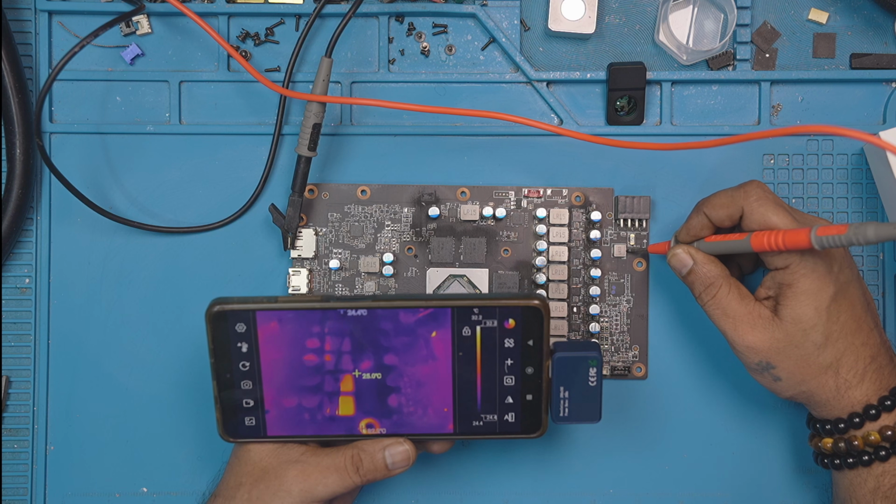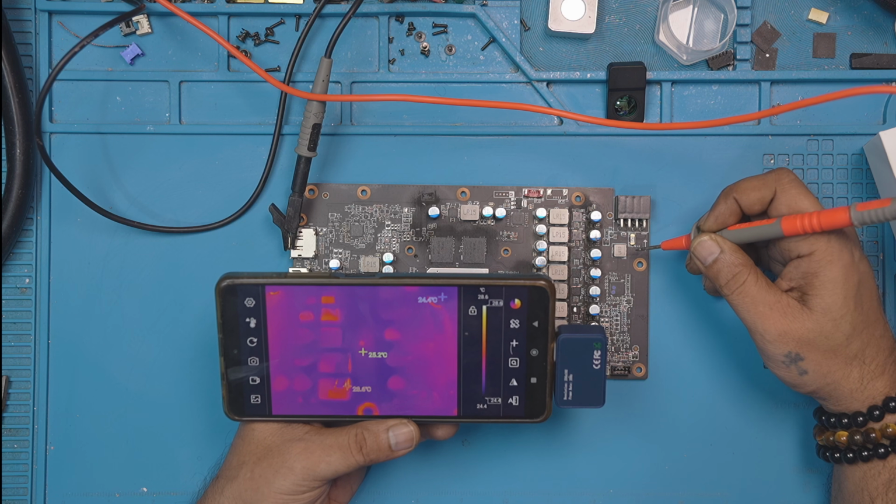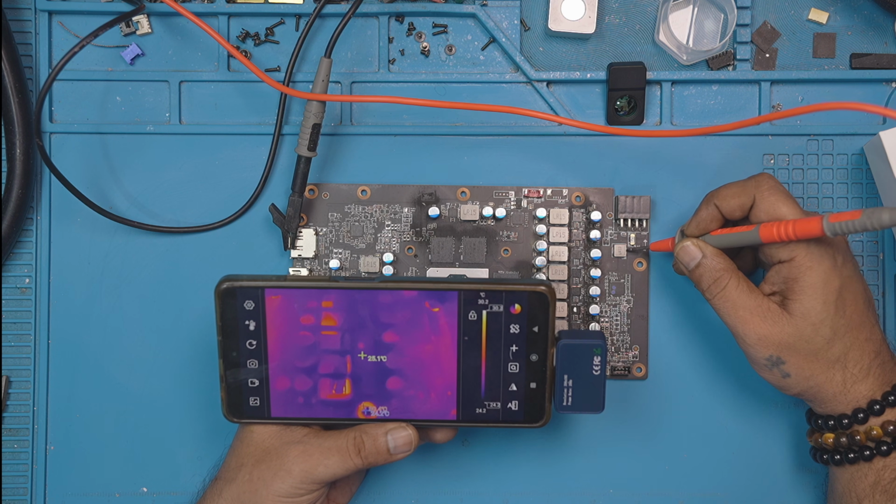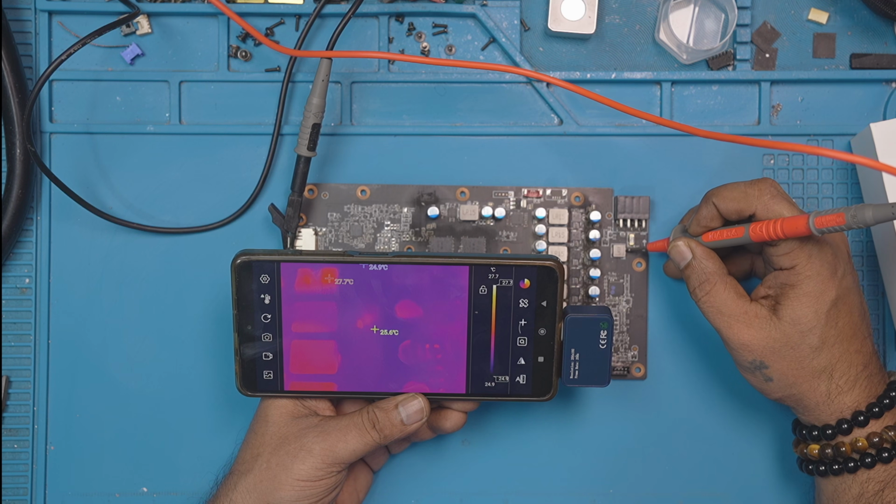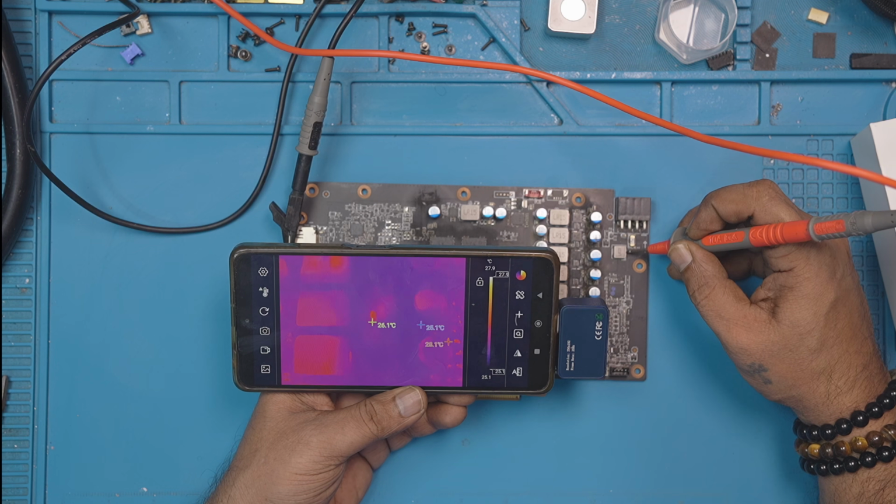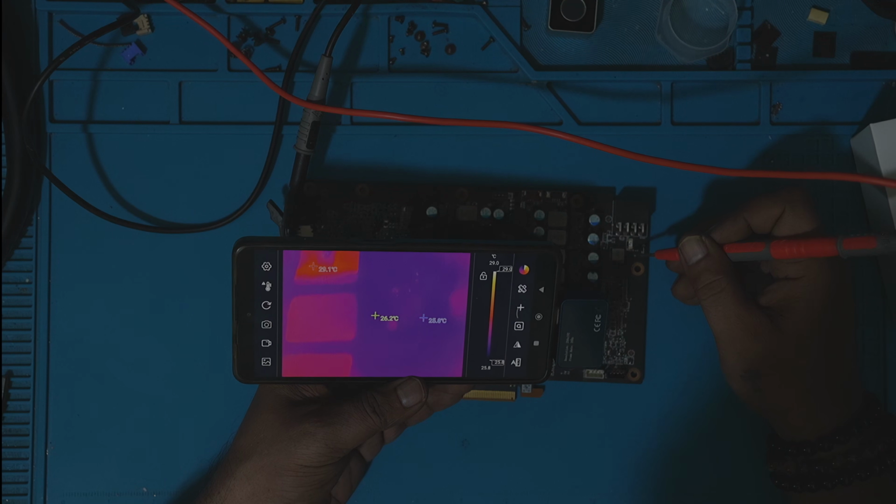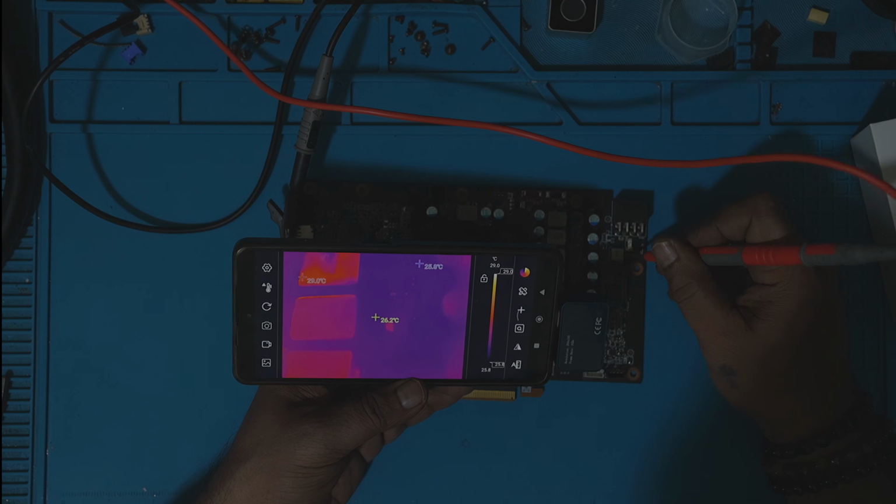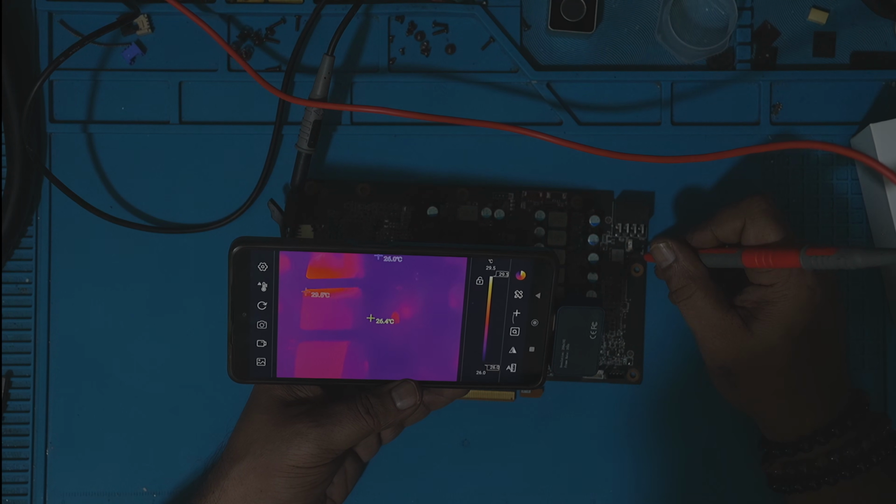I injected some voltage to check if our IR camera can detect it easily, and you can clearly see the shorted MOSFET glowing. We don't need the macro lens here, but since we have it, let's use it to see what we can expect. It is very clear and highlights the faulty MOSFET easily. For better visibility, I turned off the lights as the screen on my phone is very glossy and has a lot of glare. Now with the lights off, you can clearly see the glow on the 12-volt side of the